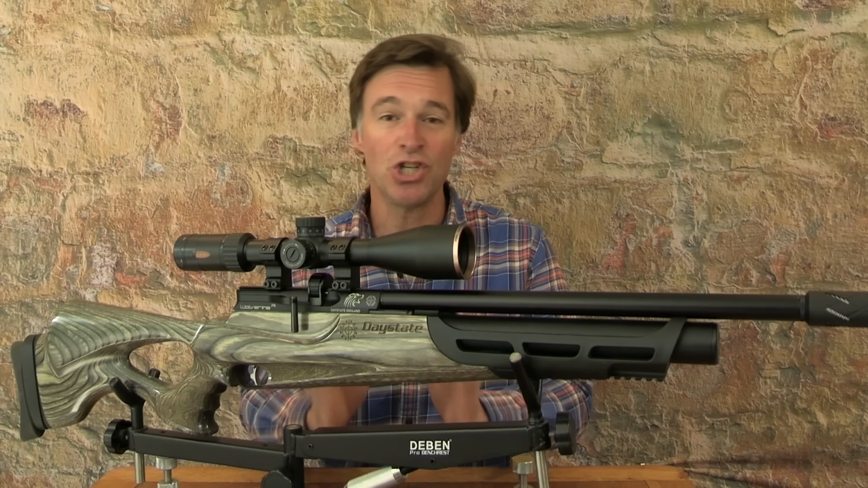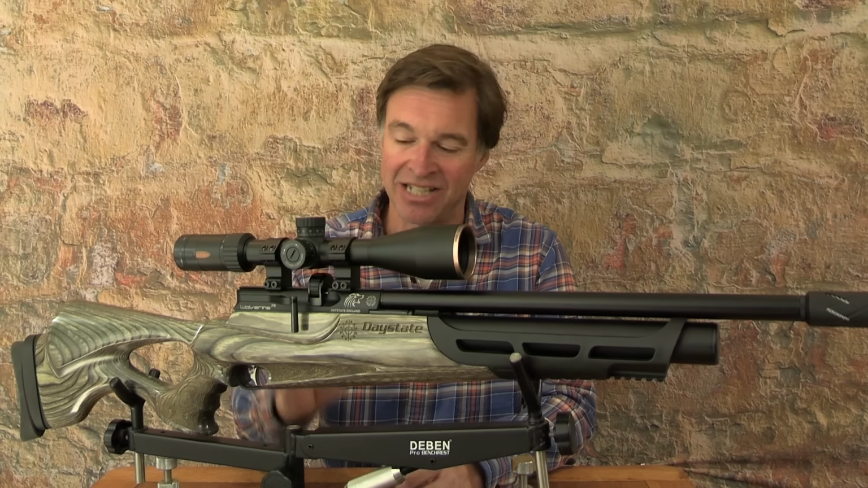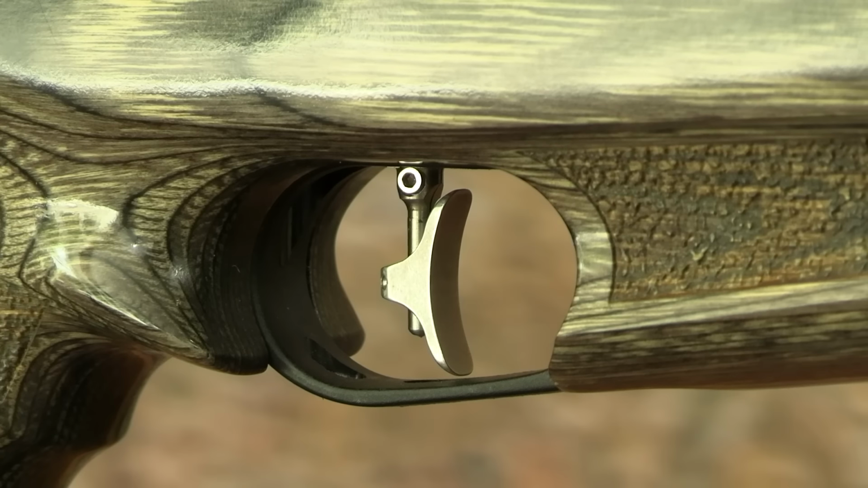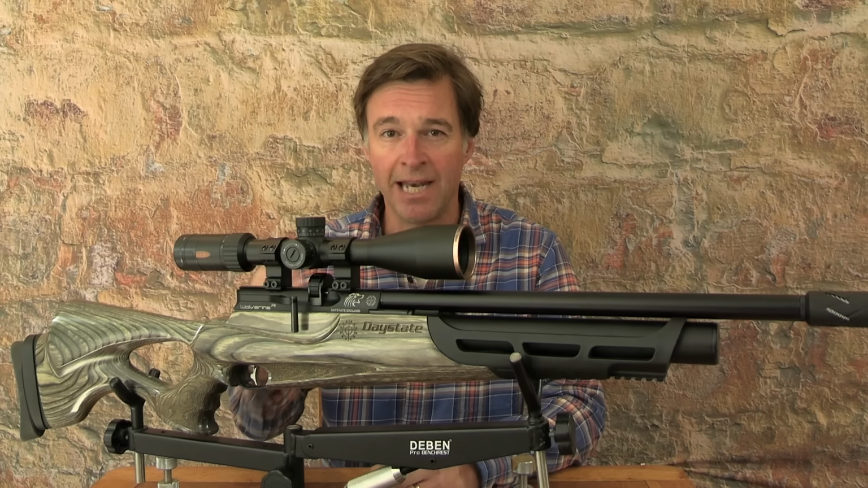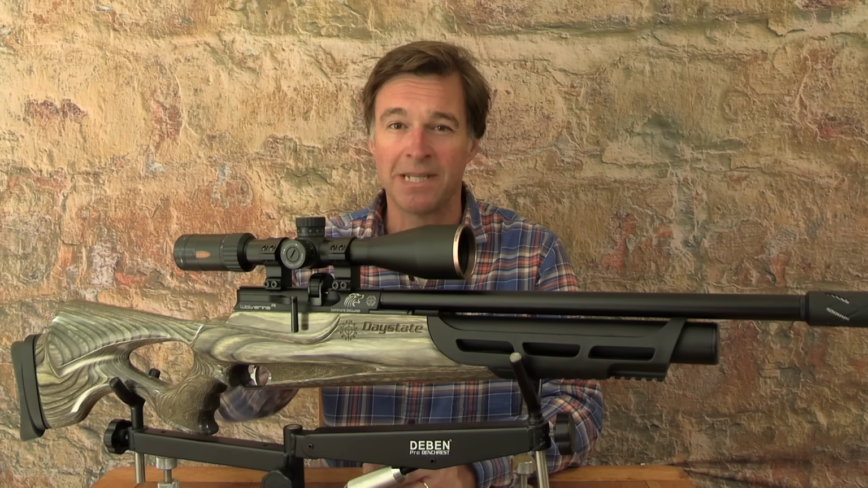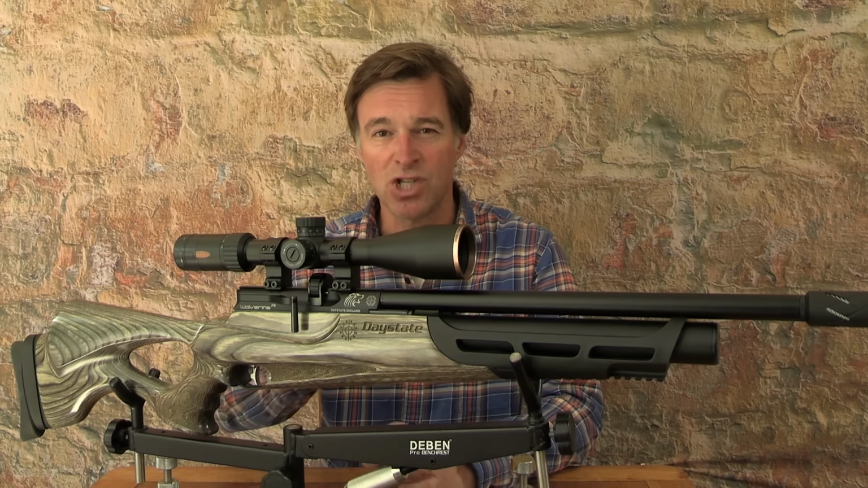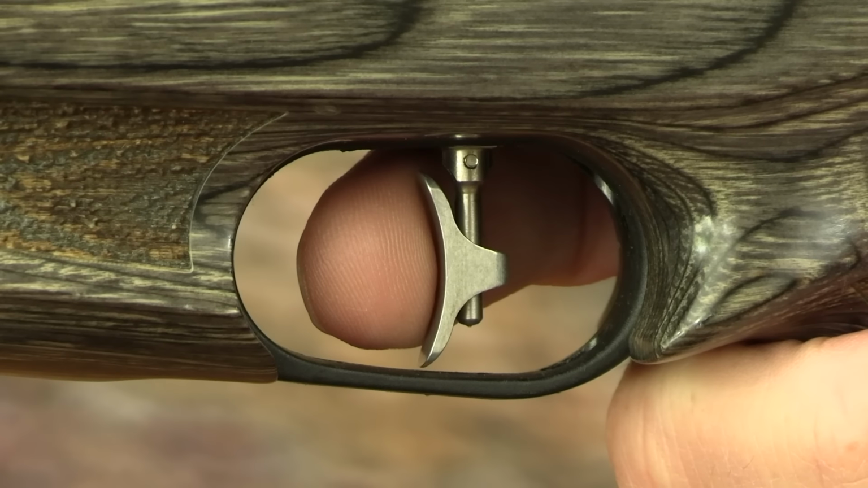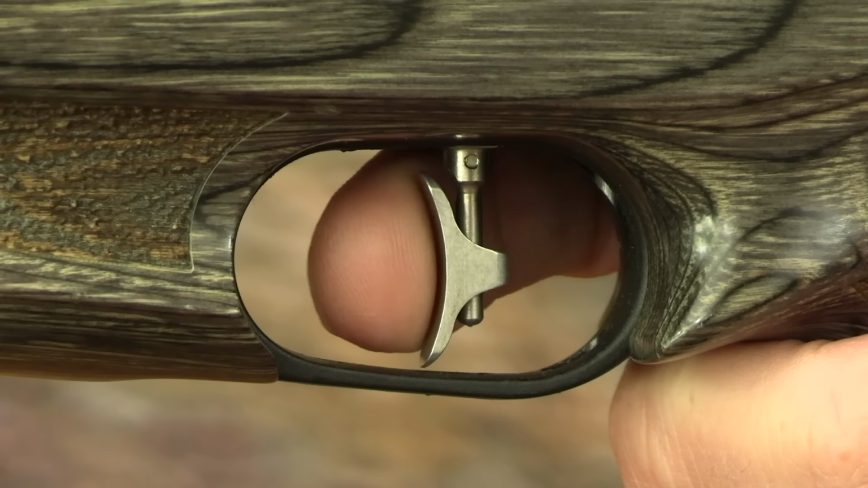A decent trigger should be an expectation at the Wolverine's price point, and this one is excellent. The match type blade is adjustable for length of pull, height and angle, so you can set it up exactly to your liking. The two-stage mechanism is also adjustable for length and weight. However, Daystate's engineers have set this one up to absolute perfection. First stage weight and travel feels spot on to me, and then there's an obvious stop before a crisp and absolutely creep-free second stage break.